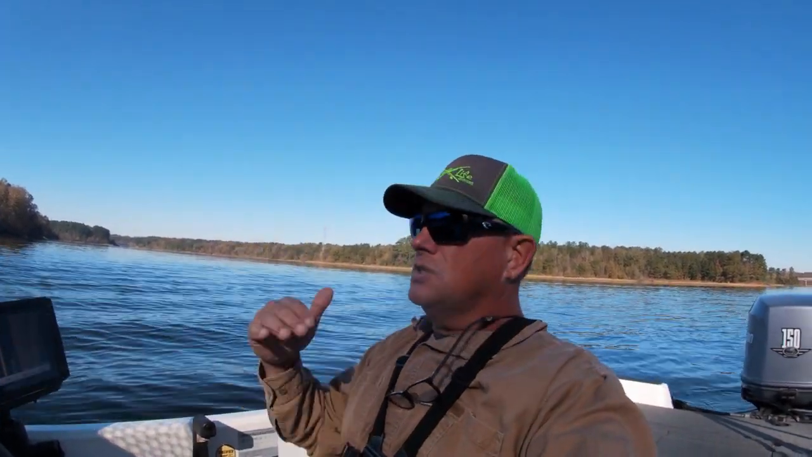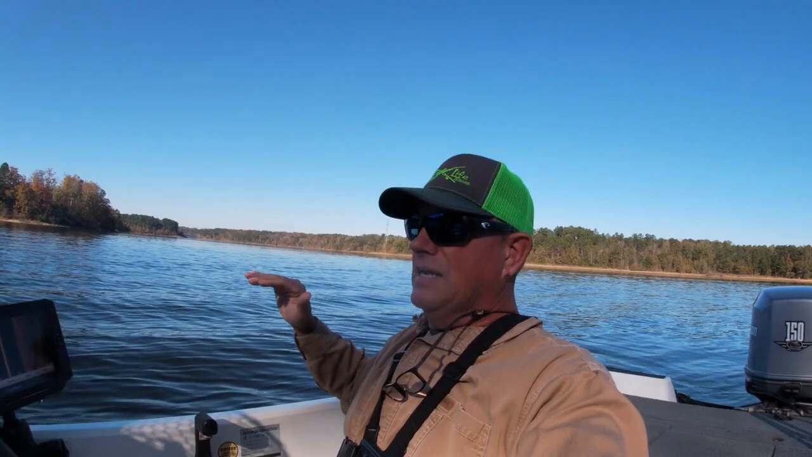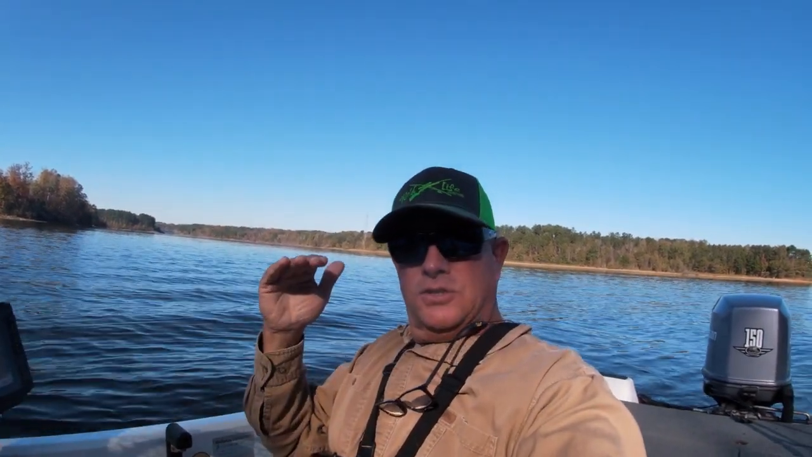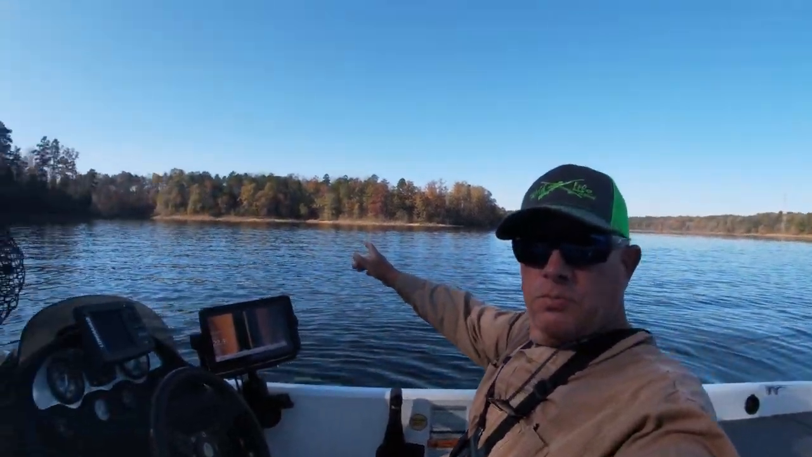Now crappie will suspend over top of those stumps as much as 10, 15 feet above it, in say 30 feet of water. What they're doing is just relating to that structure that's under them or out beside them. So we fished a bunch of brush piles and some drop-offs the other day. I came back and I have probably 6 or 8 more spots marked, and one of the spots is behind me.